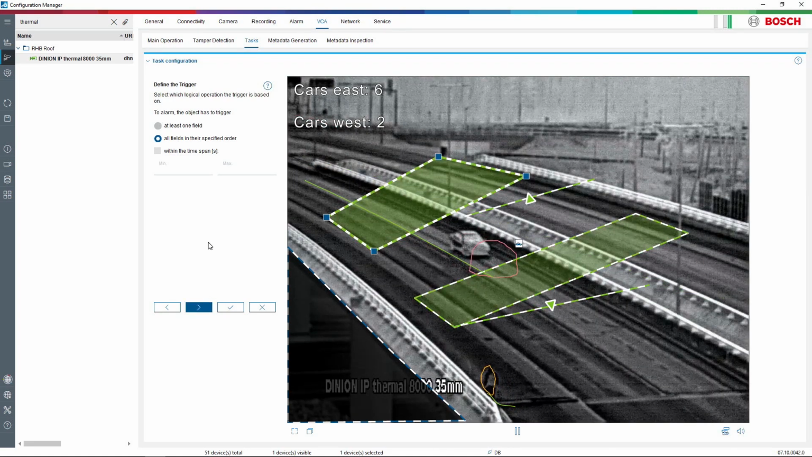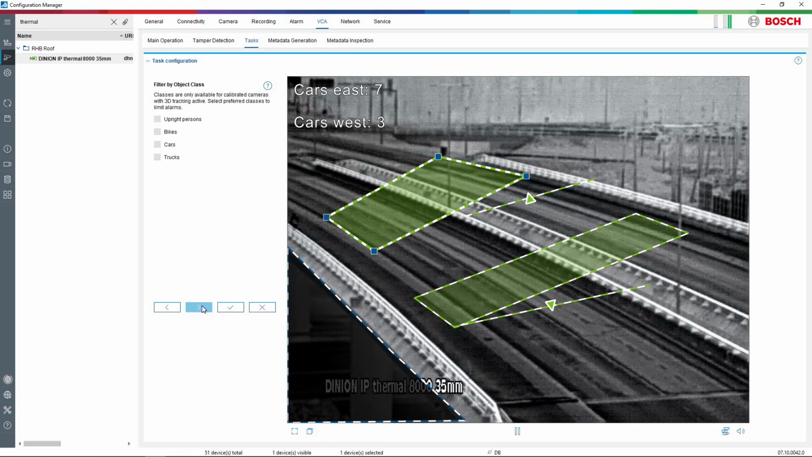Some might think it's an issue that they have a hard time detecting with a line, and for some reason want a bigger area. So they have a bigger area for detecting someone in a field. Okay, so the combination is both for having a better false alarm immunity and also to be able to have a bit bigger area than just crossing a line. Yes. Okay. Now I have selected to use both fields and I will press next.